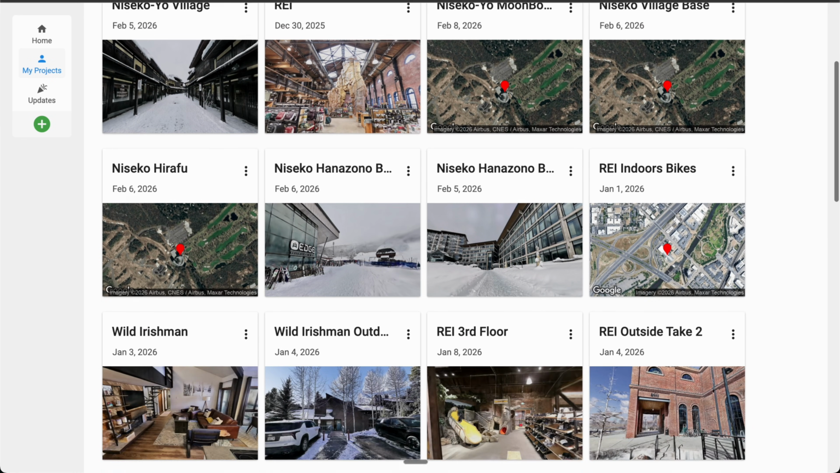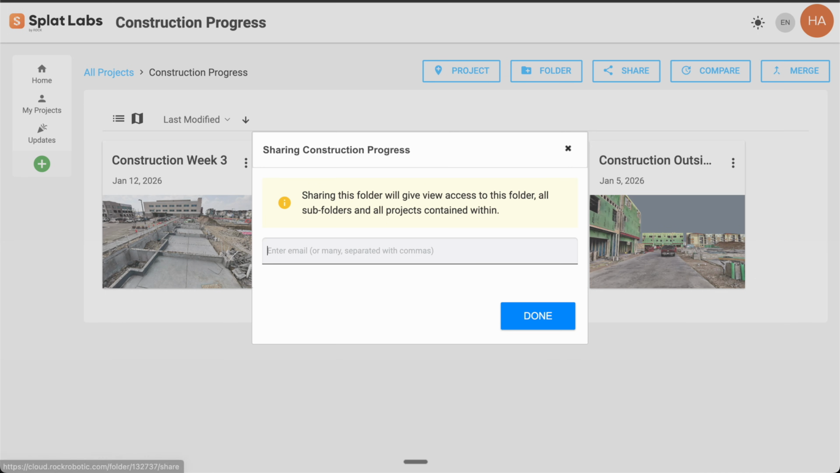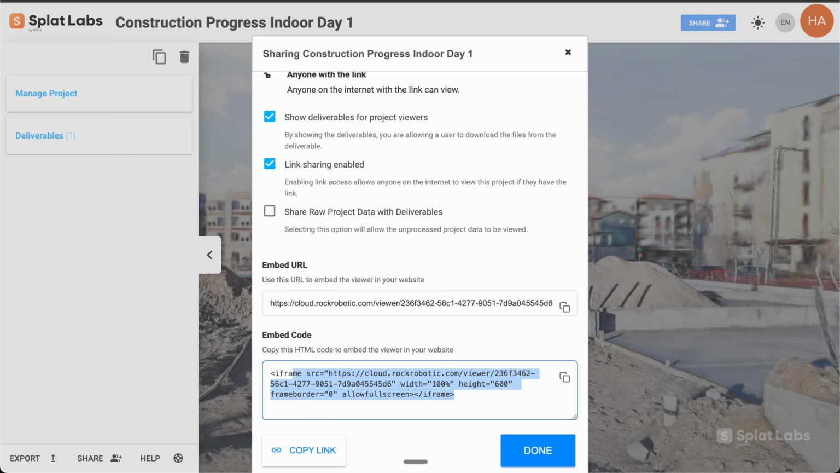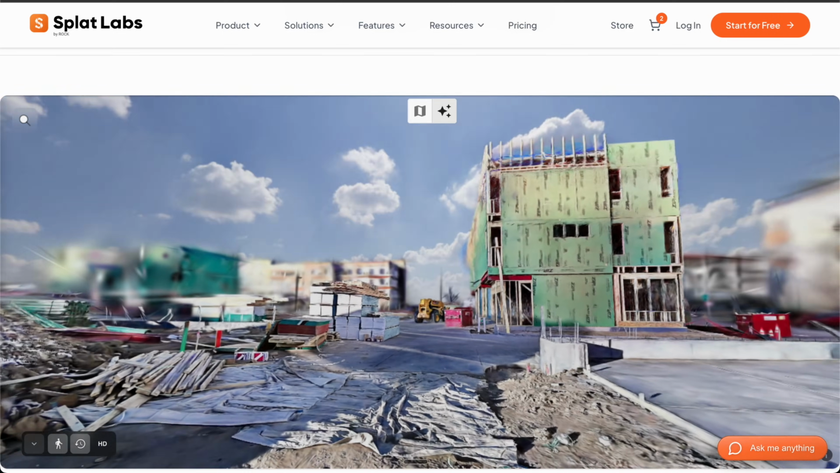In the Splat Labs dashboard, you can create projects, organize them into folders, and share individual projects or entire folders with your team or your clients. Every project gets an embeddable link, so you can drop it directly into ACC, embed it into an ArcGIS dashboard, reference it in Revit, put it on your website, a Zillow listing, really it works everywhere.